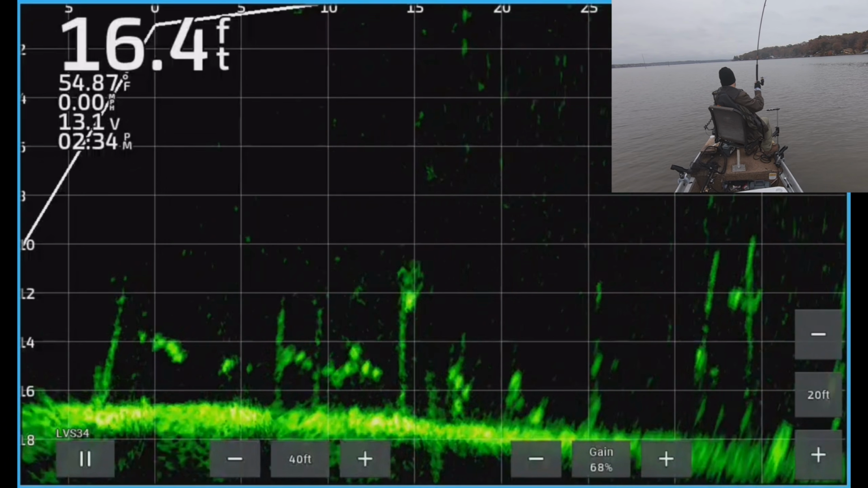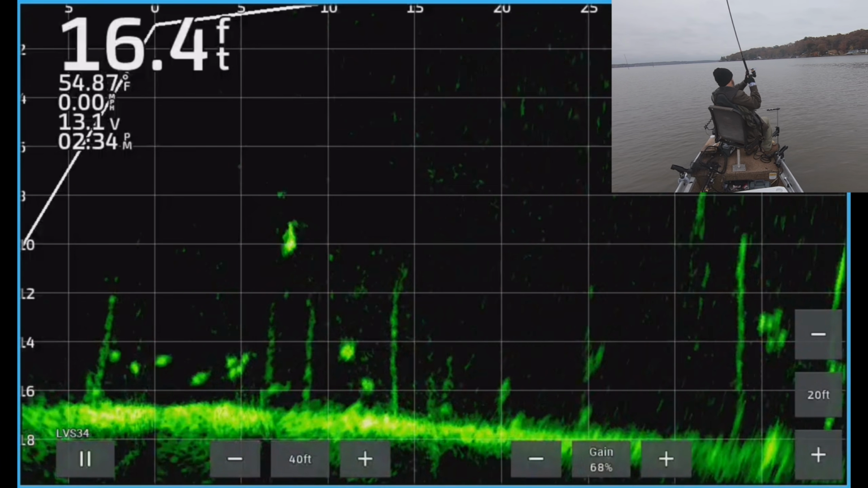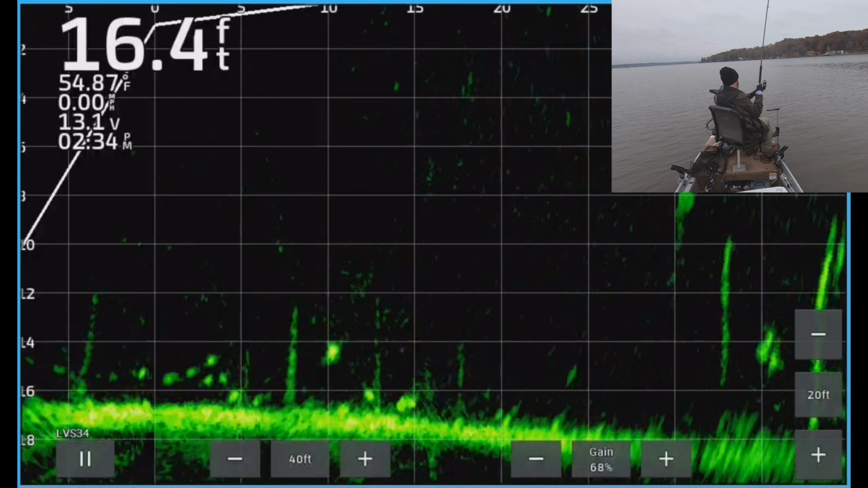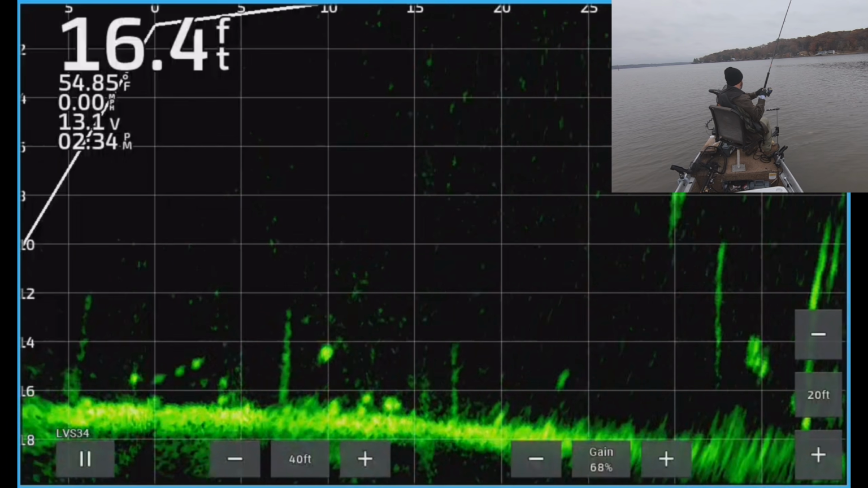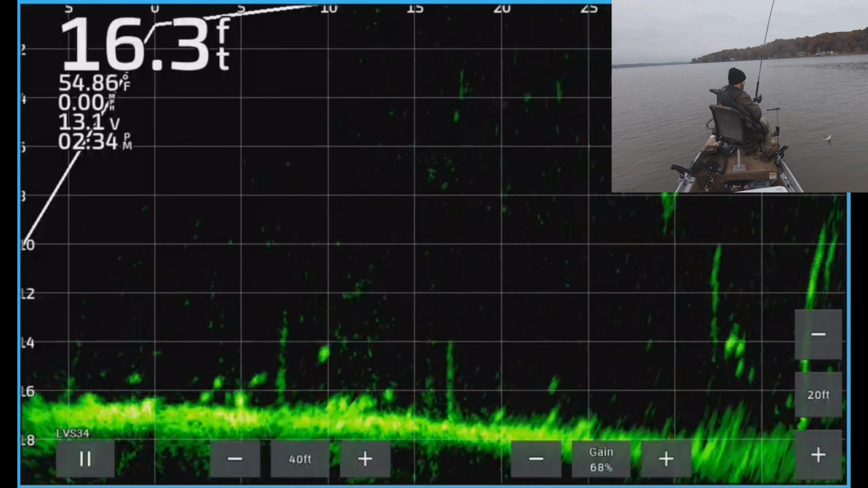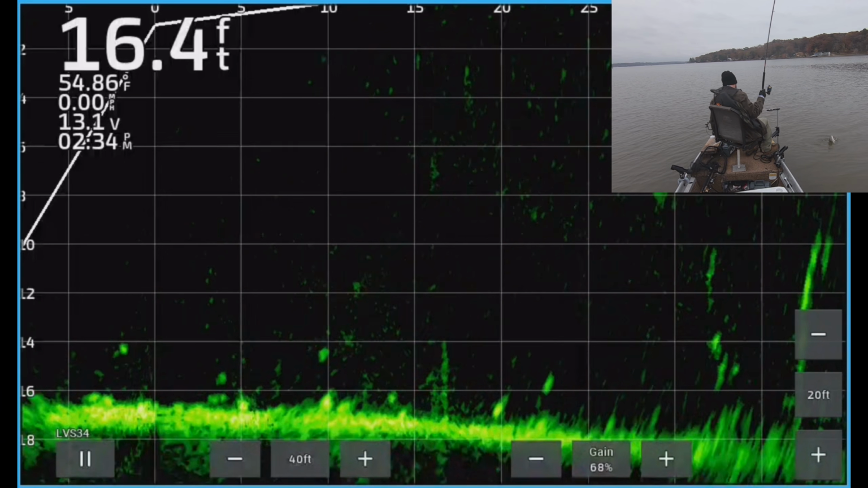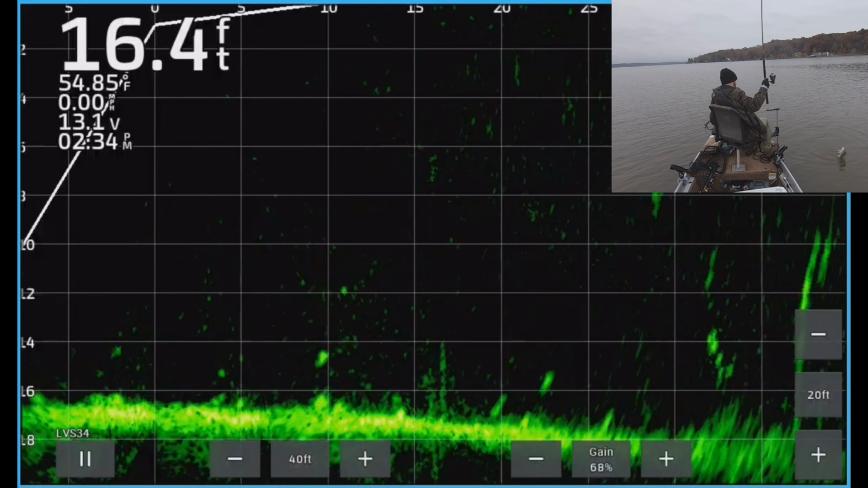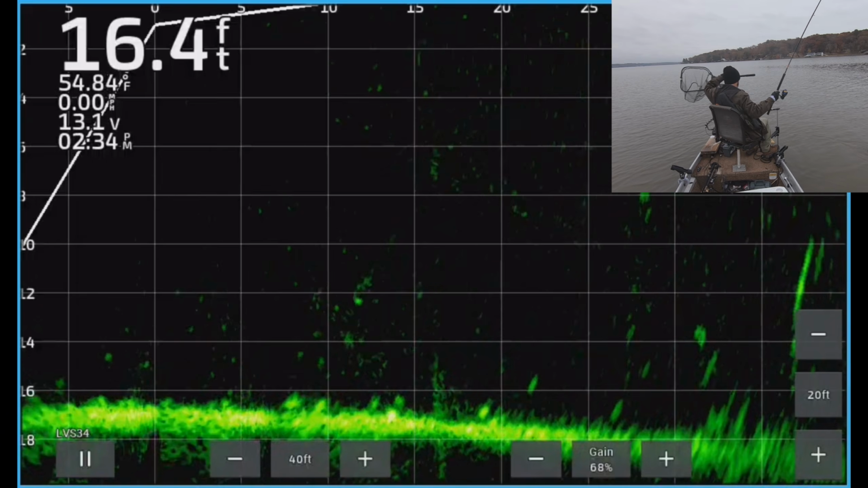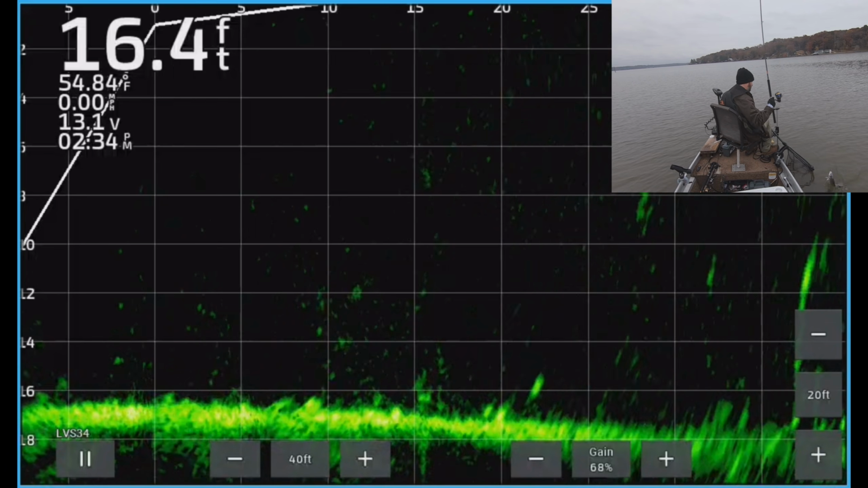Oh, there he is. I think this is another one of those fish. What is going on here? Ooh. Boy, they fight. It's another one. Why am I catching these all of a sudden? What changed? I'm just getting a big bed of them. Man. These nasty things. Another fish.